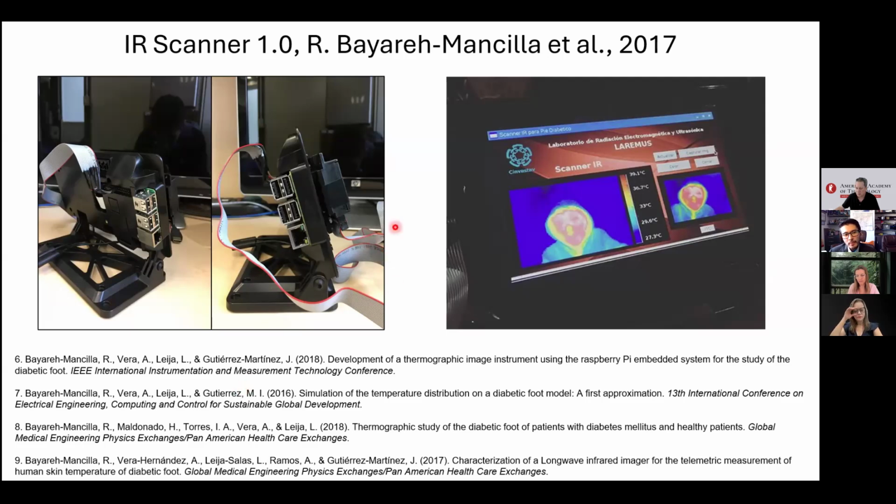So we program in embedded systems, more specifically Raspberry Pi computers, in which we introduced microbolometer arrays, which is a very low resolution camera in terms of spatial resolution, but at least we can detect a tenth of a degree with this bolometer array. So we can also characterize these cameras to measure temperature in skin.